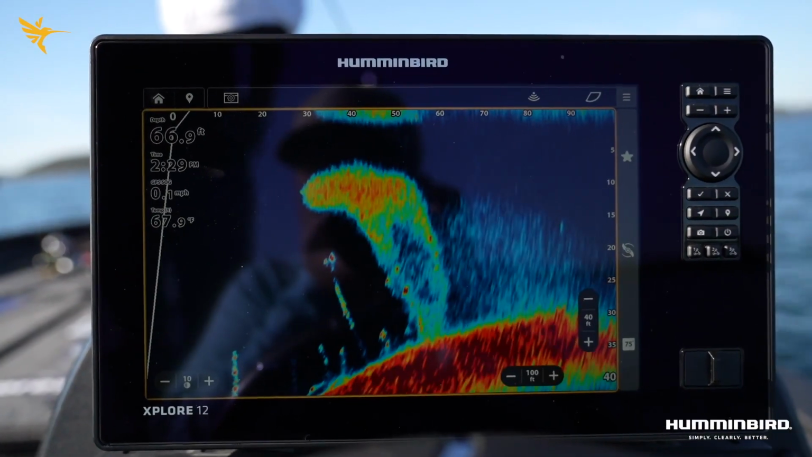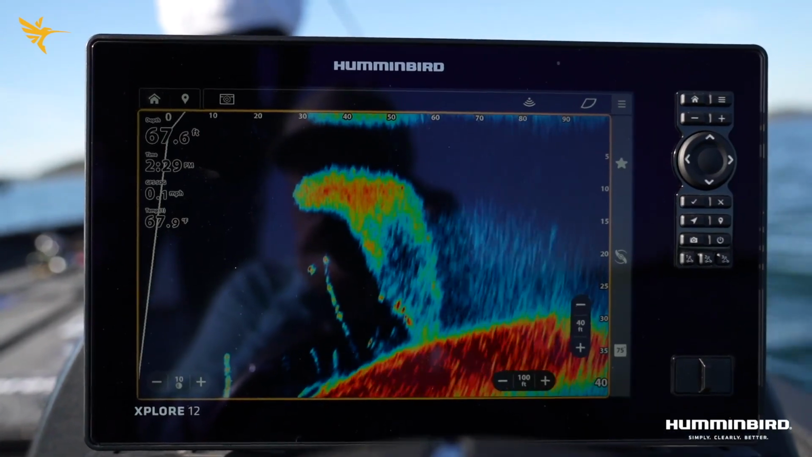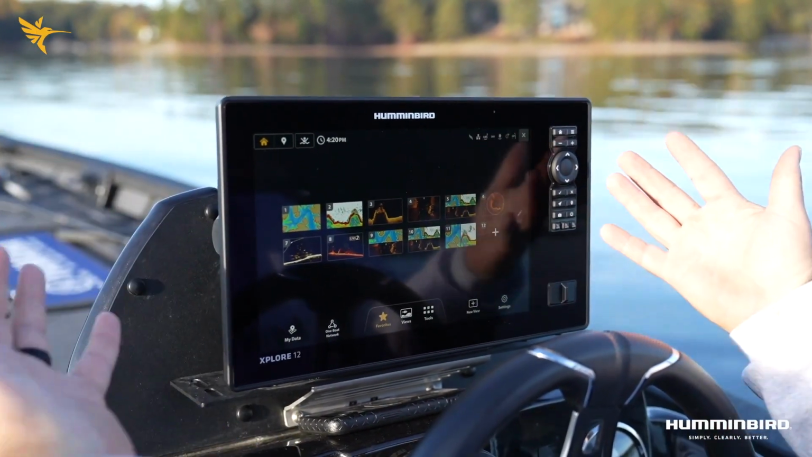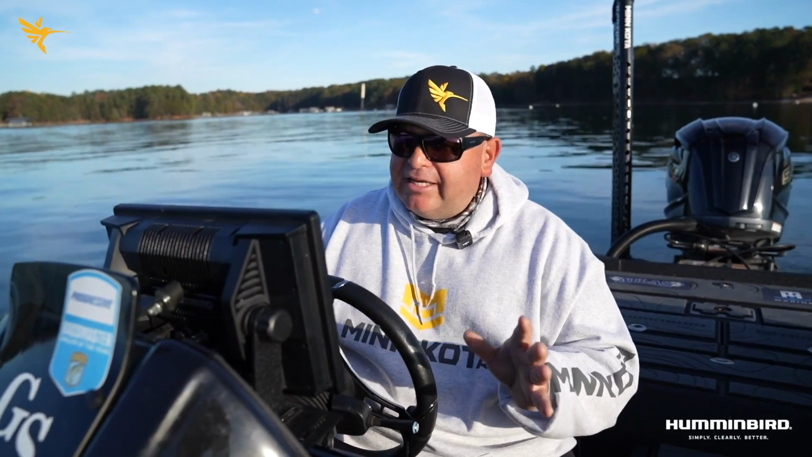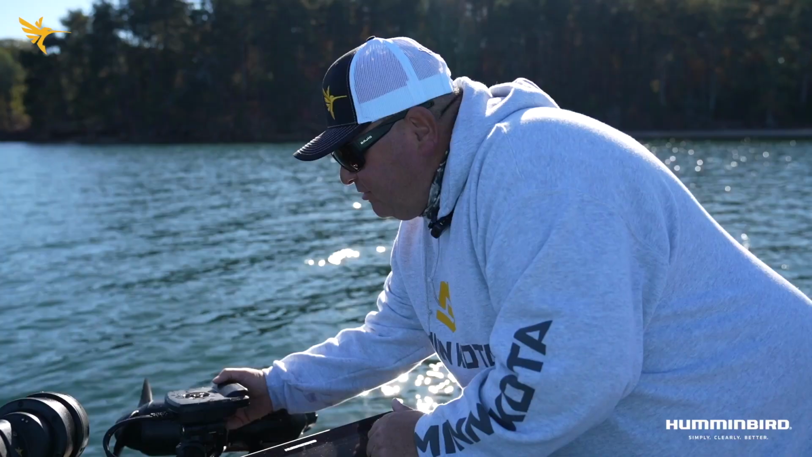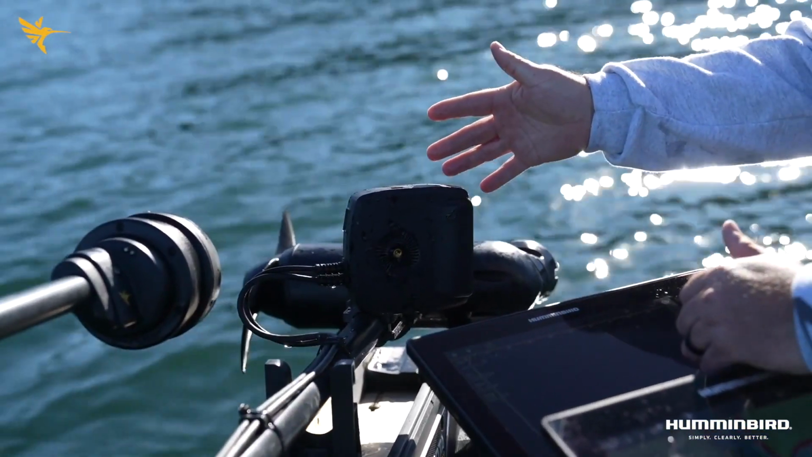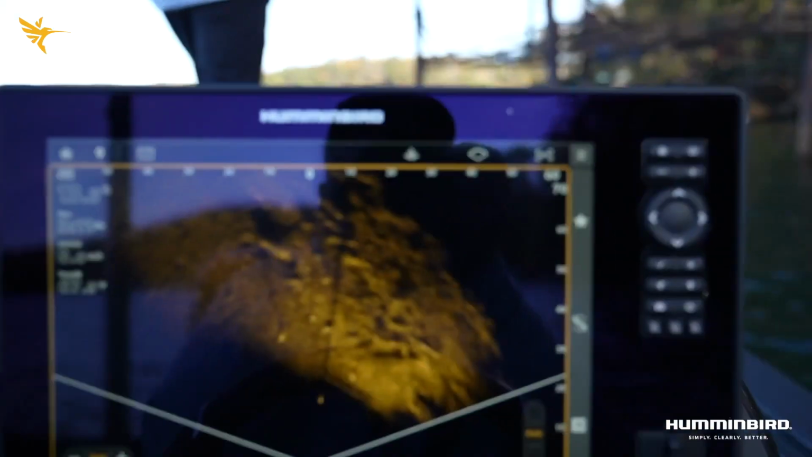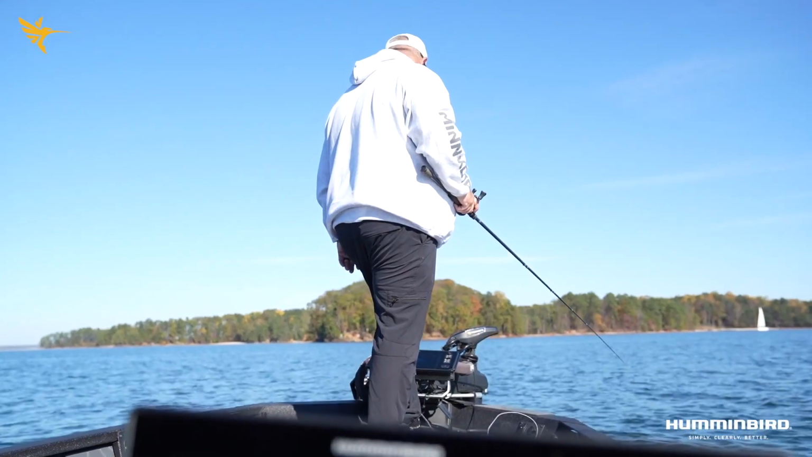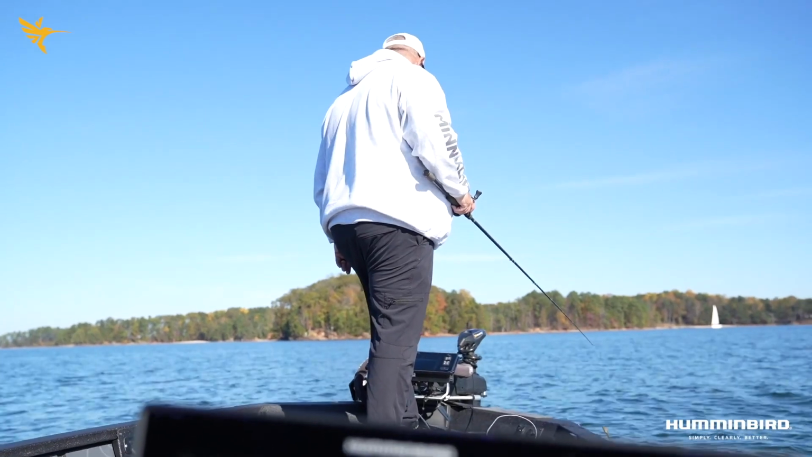What I was most impressed with today, being out here on the water, was the clarity, the ease to get around in the menu. But what stood out the most to me was right out of the box. I haven't made any adjustments on sensitivity or contrast or anything like that. And it's crystal clear, it's flawless. We got the Mega 2 linked into it as well. You can see your bait at 100 feet. The tracking is amazing.